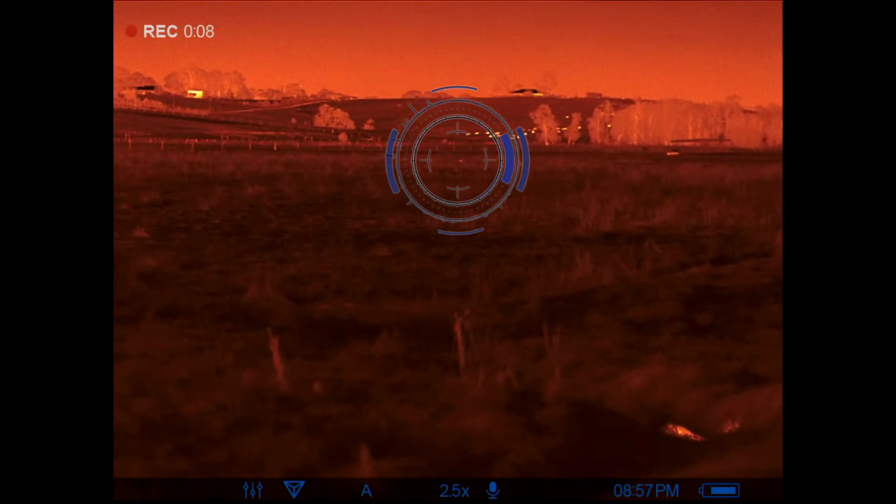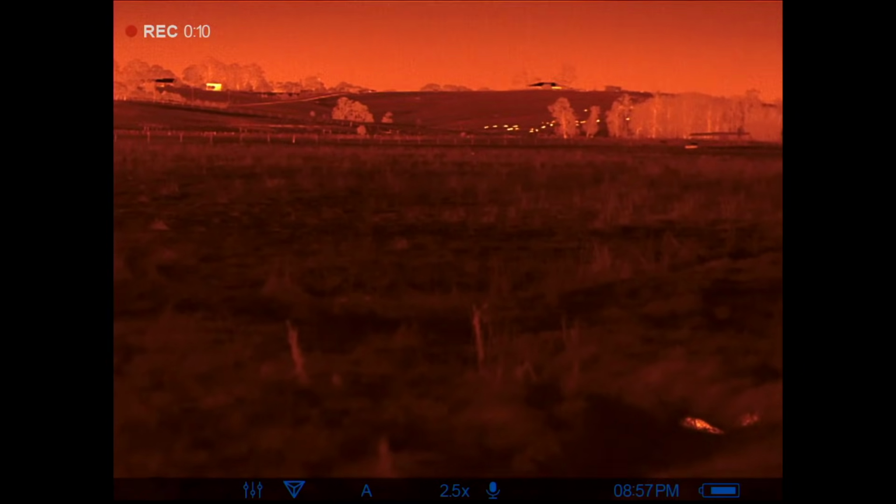Another fox. We'll go for a wander out here. He might be on the other side of Little Creek, but we'll find out. You guys see all these videos and I go out and slay all these foxes and rabbits and pigs and things like that. That's certainly not always the reality. So I've just shot the black fox, mucked around with it, got up, went to move. There's another fox out in the paddock about 200 metres away.